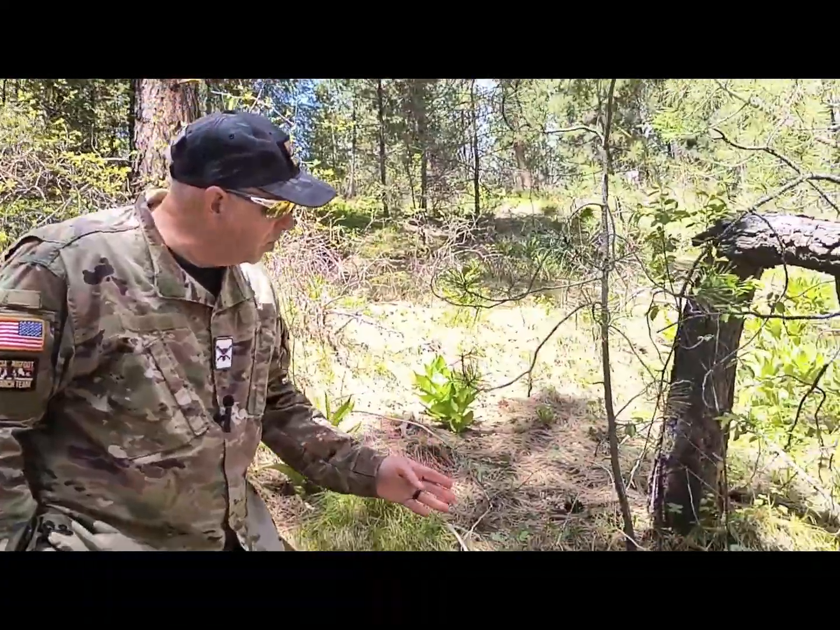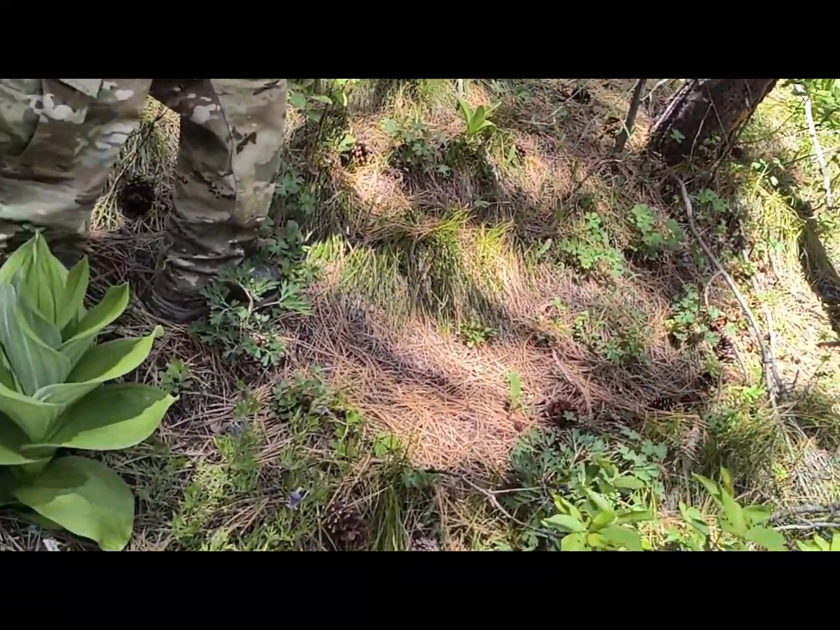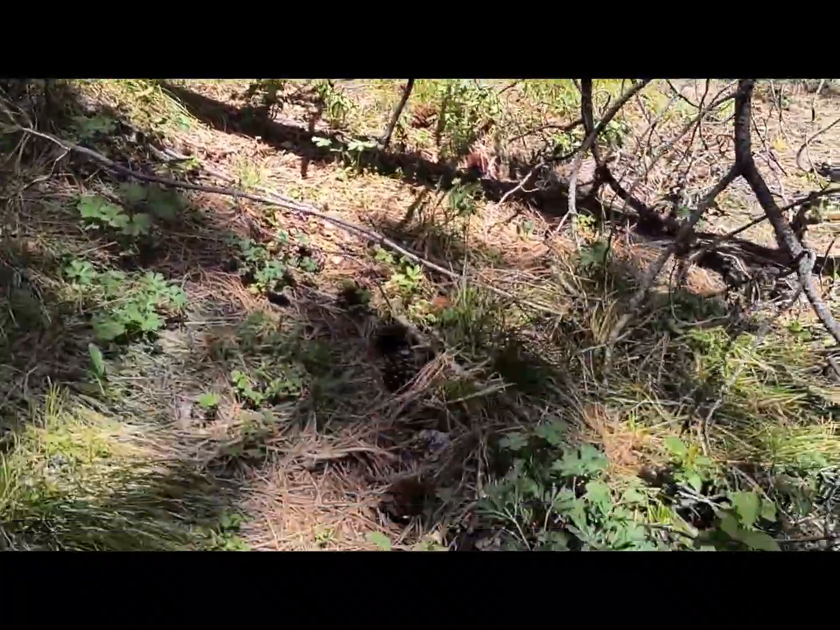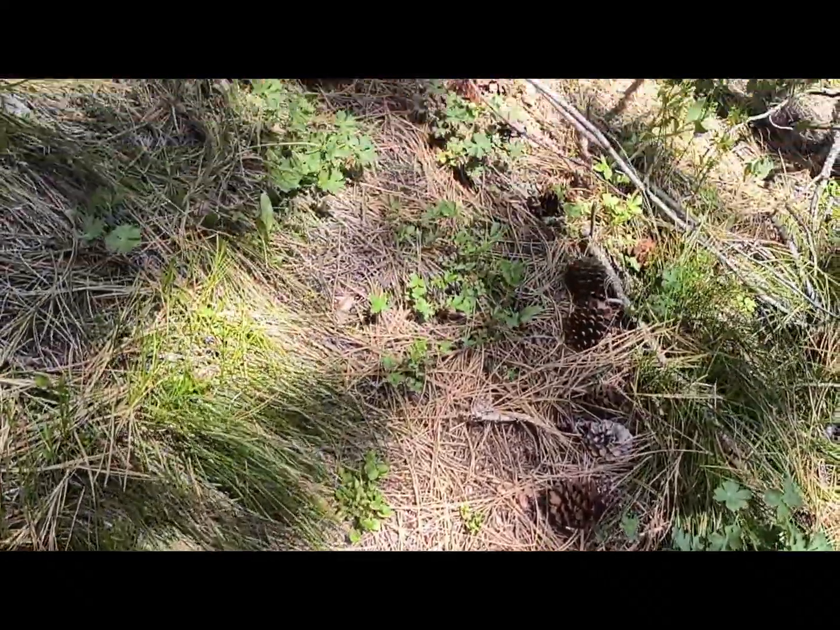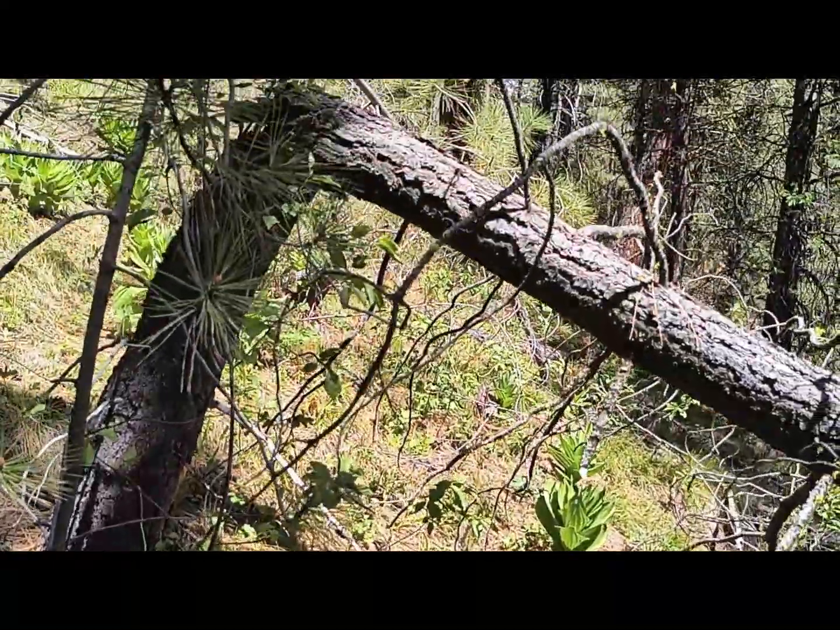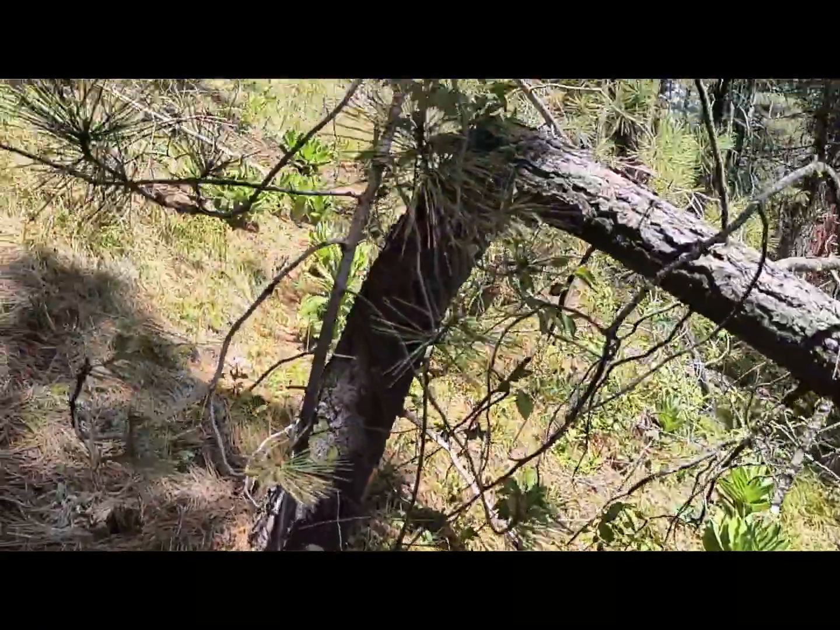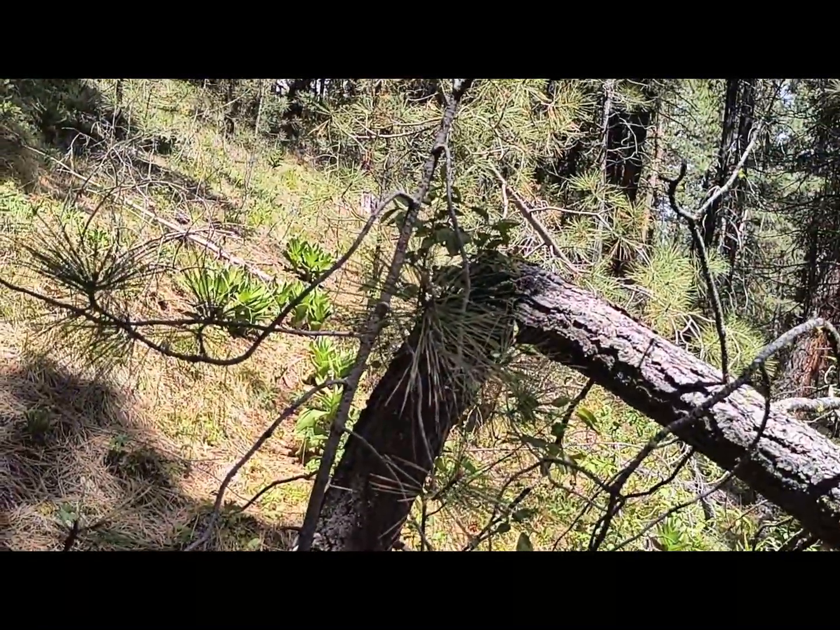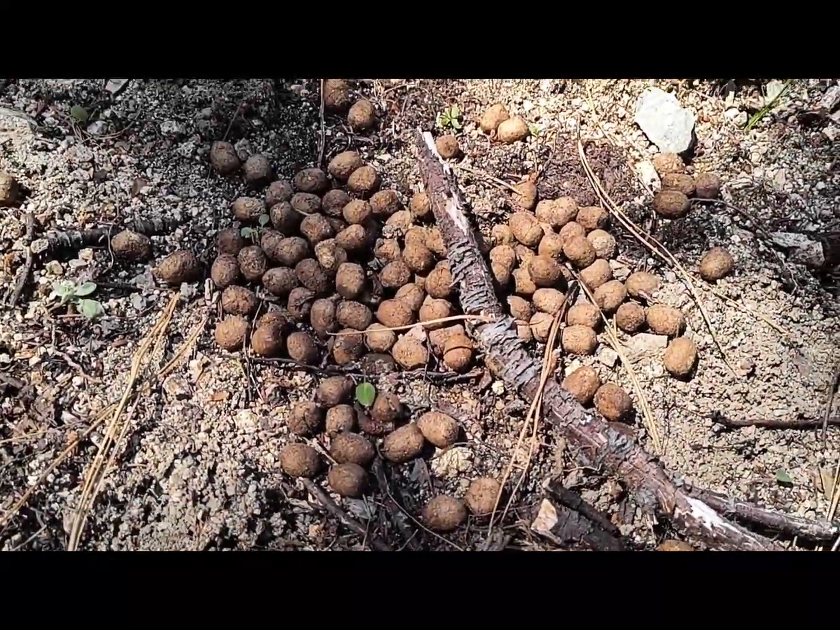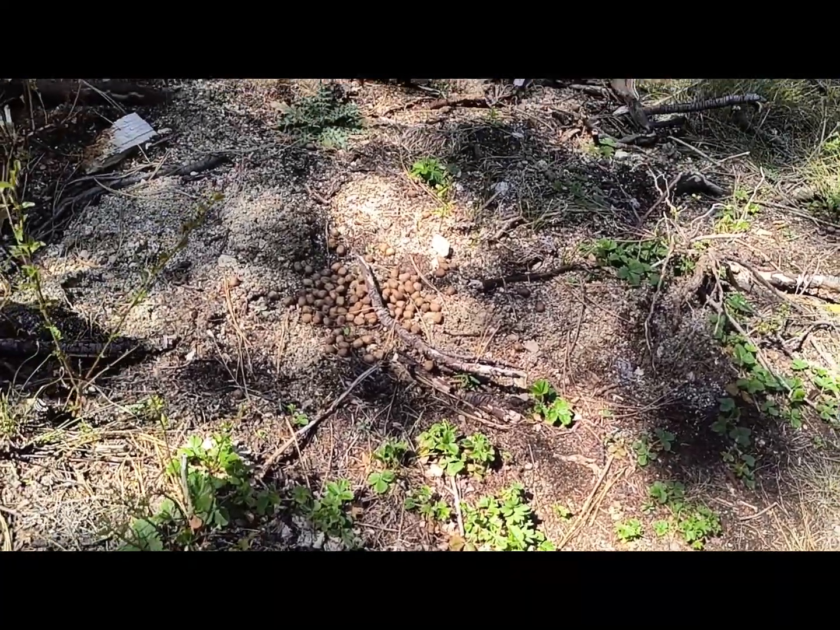As you can see, this is pushed over right along a little game trail here, possibly telling humans and other animals that, hey, don't go any further. You can see the trail going right under it. And no tracks on it, of course. This is probably one of our strongest pieces of evidence right now. What that is, I don't think I've ever seen it that big.